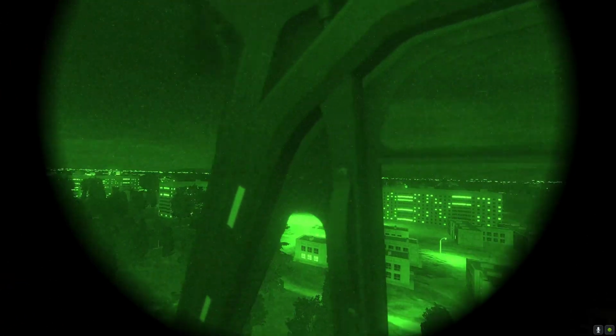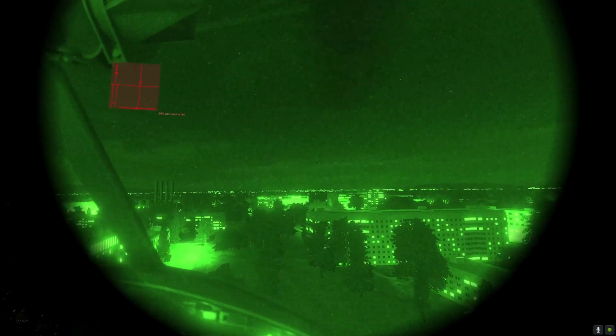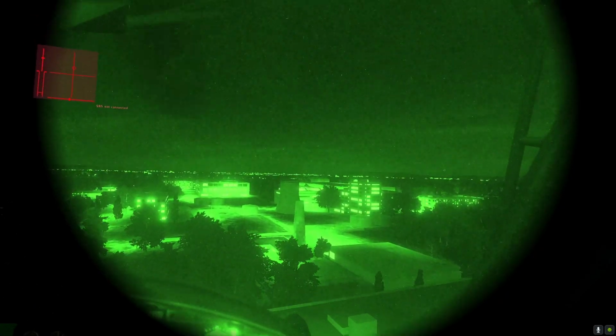Or the riverbed. Let me go right a little bit, looks like.